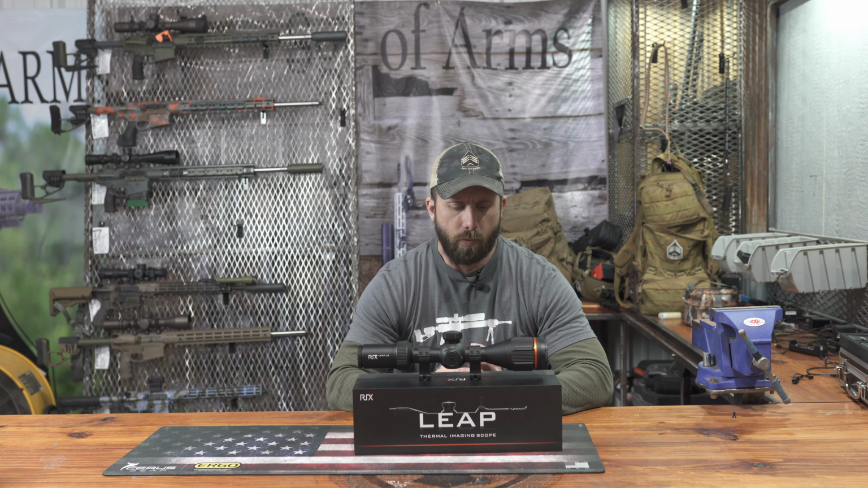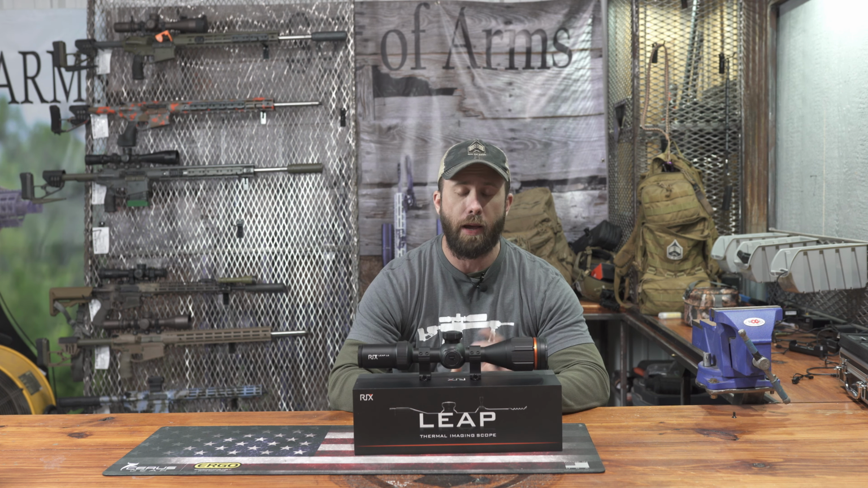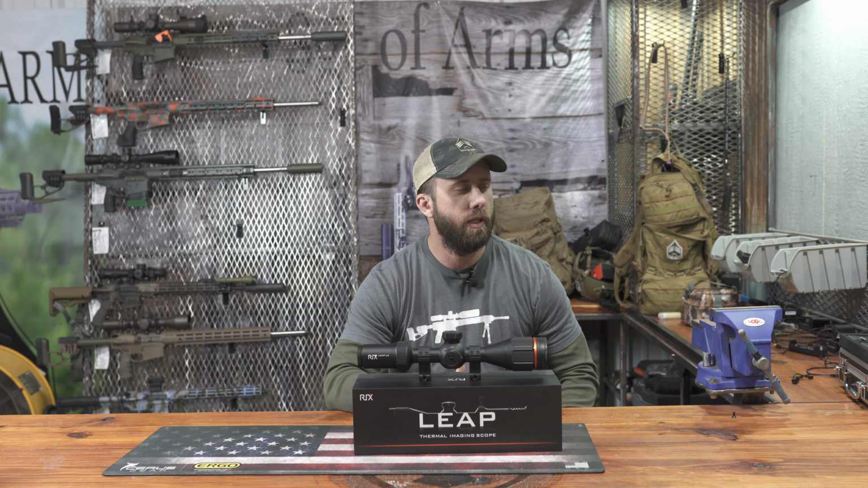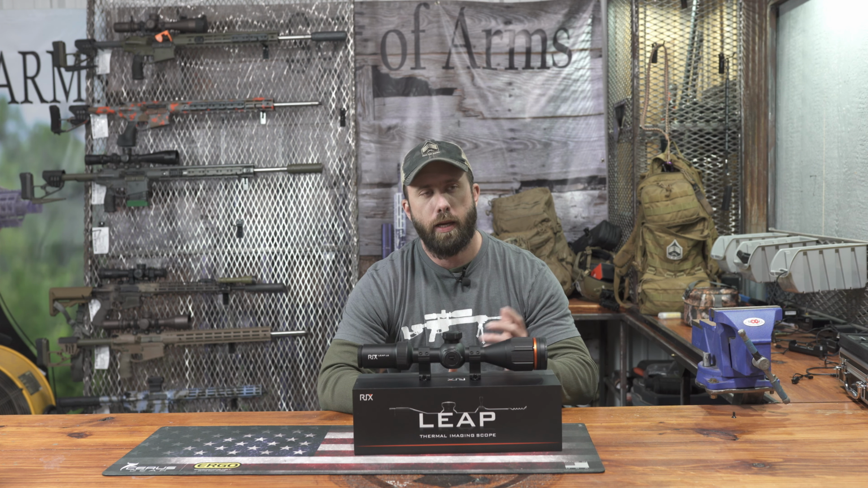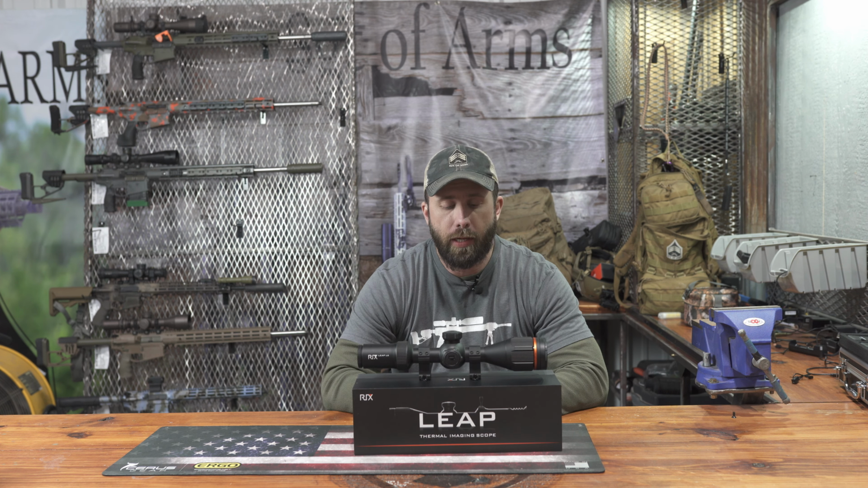So let's go over the pros of this. I had outstanding battery life. I know battery life's a big thing with thermal scopes. Running the 18 365s, or whatever I always call them, just the double stack CR123s, I can't remember the exact name of them, I was getting probably a 7-hour hunt out of it. Now, granted, I was putting it to sleep between stands. I was not turning it off, but I was putting it to sleep. Did really good. I was really impressed with the battery life on this scope.